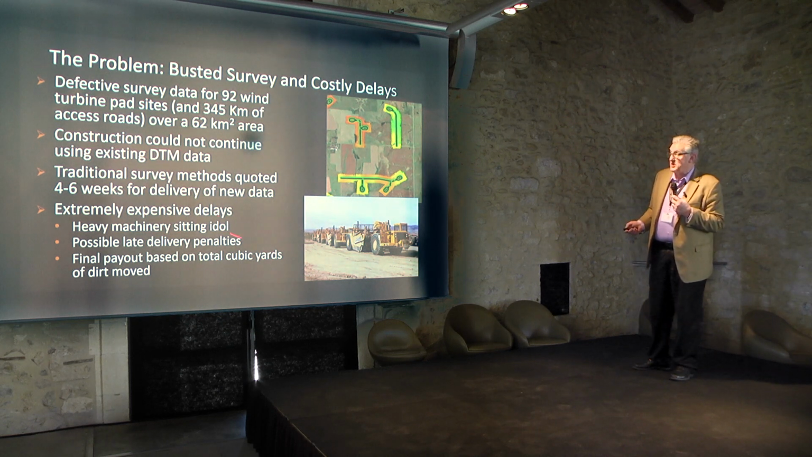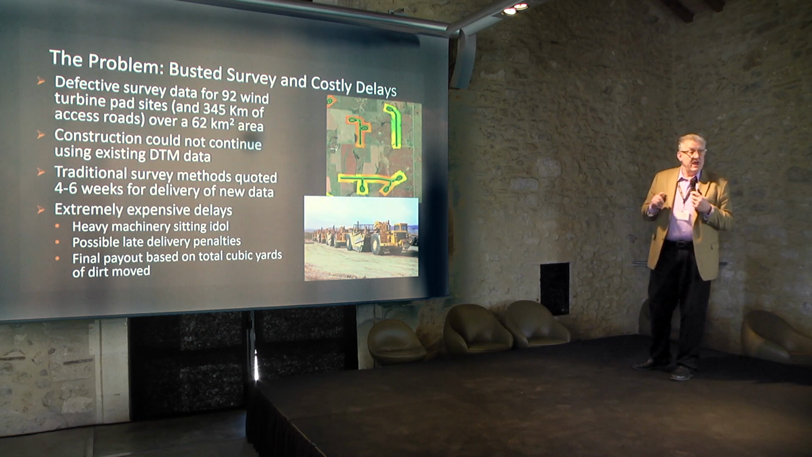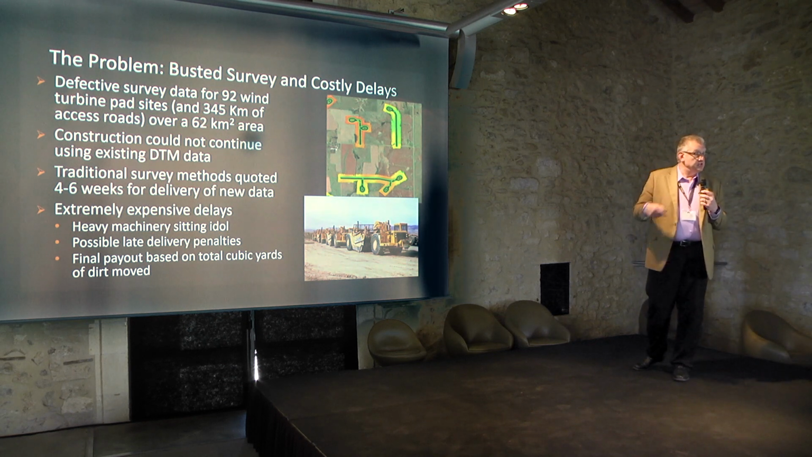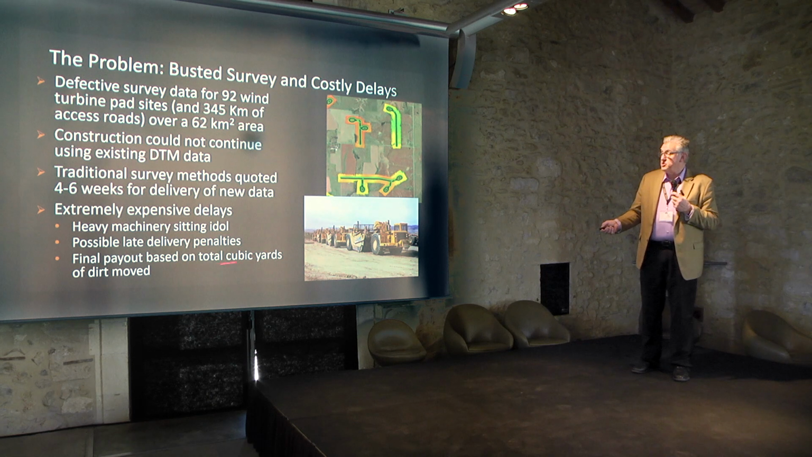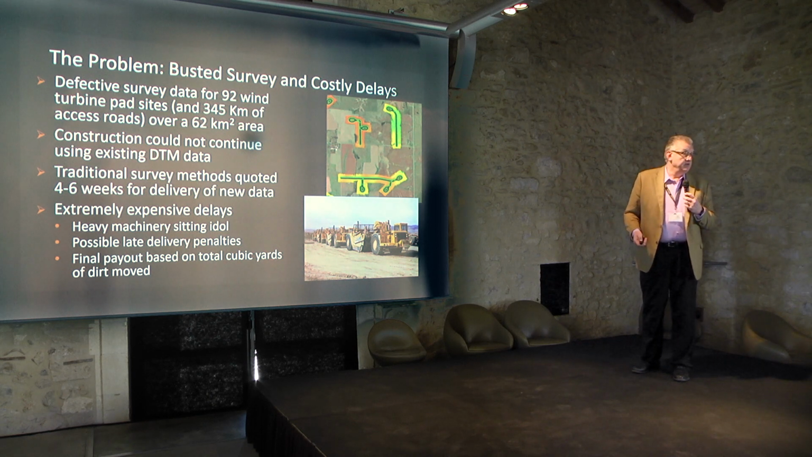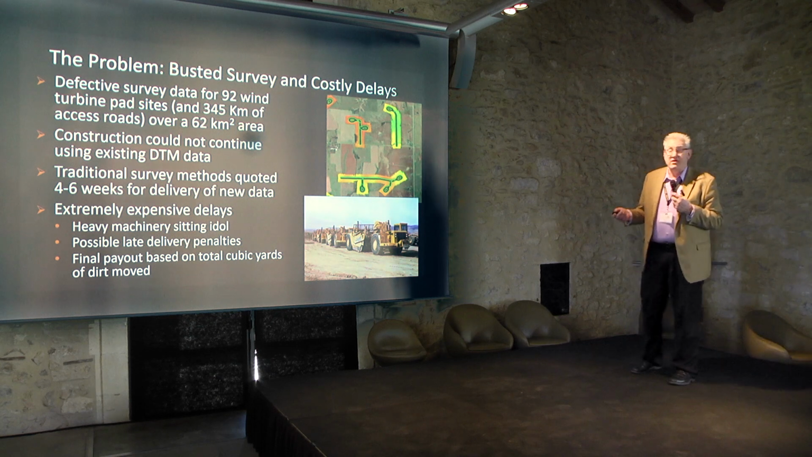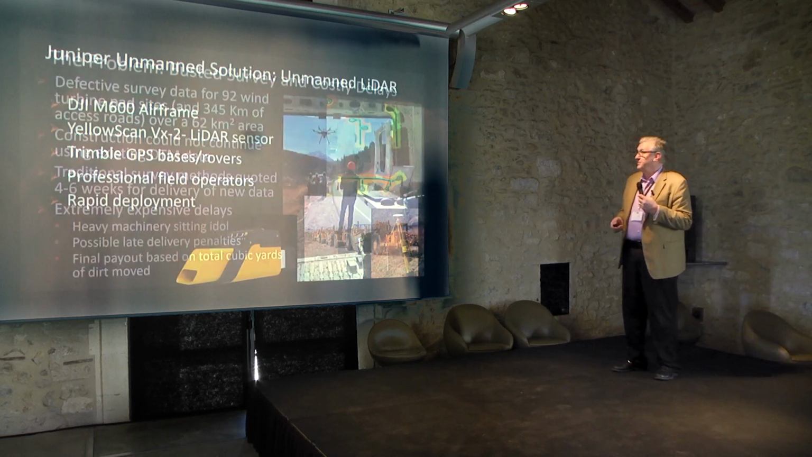So they reached out to us because they didn't want to have the machinery on site. There was late delivery penalties. And probably more important, their contractors, the dirt movers, the guys in the trucks that they're using, they get paid on total cubic yards of dirt moved, okay? I'm going to show you one of the last slides to show you what the difference was between what the survey initially said and what our high-resolution LiDAR with the YellowScan showed.